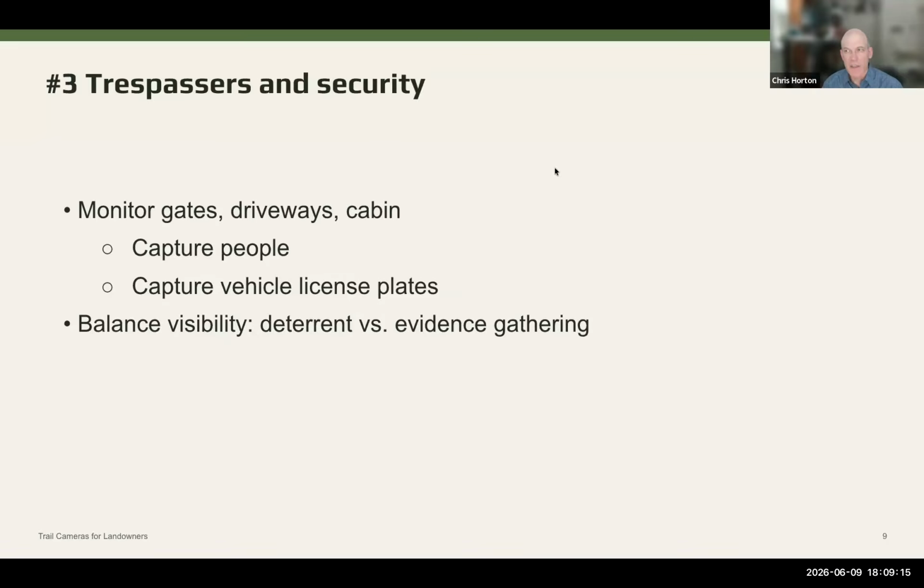And then the third reason is for security. There are people who trespass. We want to know what's going on, keep an eye on things, make sure everything is okay, just in case we need to call the neighbors or something. And cameras can both capture what's going on, but they can also be a deterrent. If people see a camera, maybe they'll think twice.